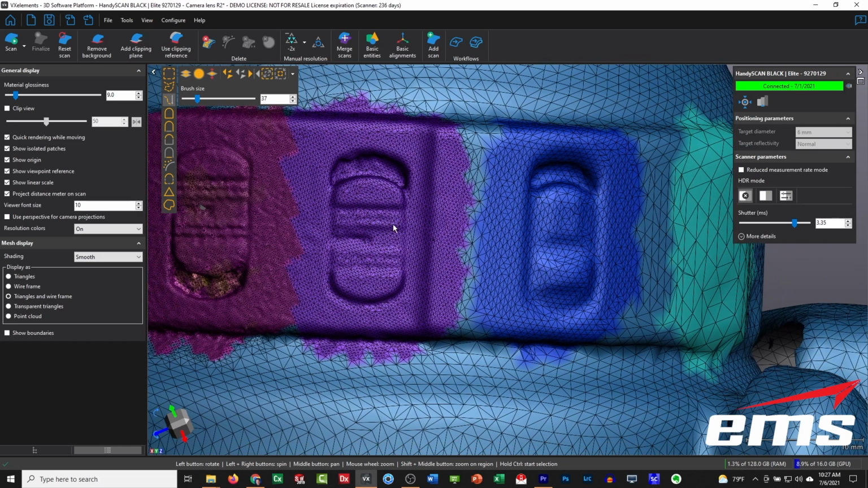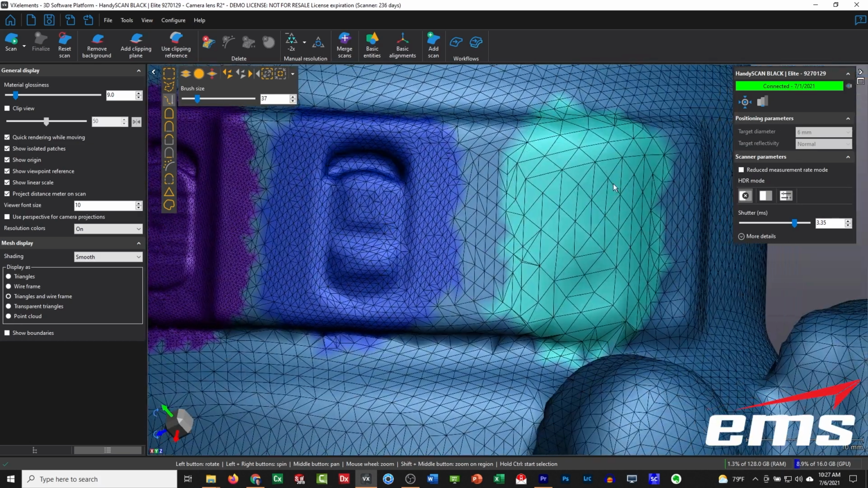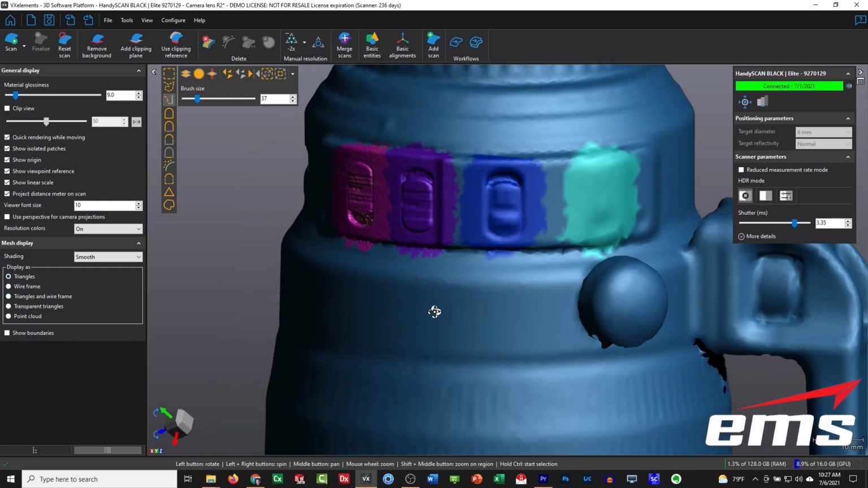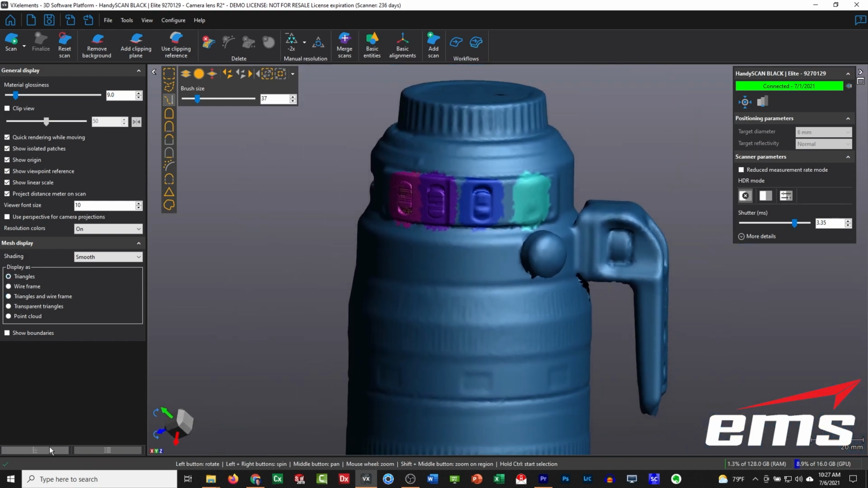So let's zoom in, but you can certainly see the mesh is definitely tighter in that area, not quite as tight there, a little bit looser here, and then here you can see we've kind of, let's turn the triangles off for a minute. You can see we've kind of obliterated that area.